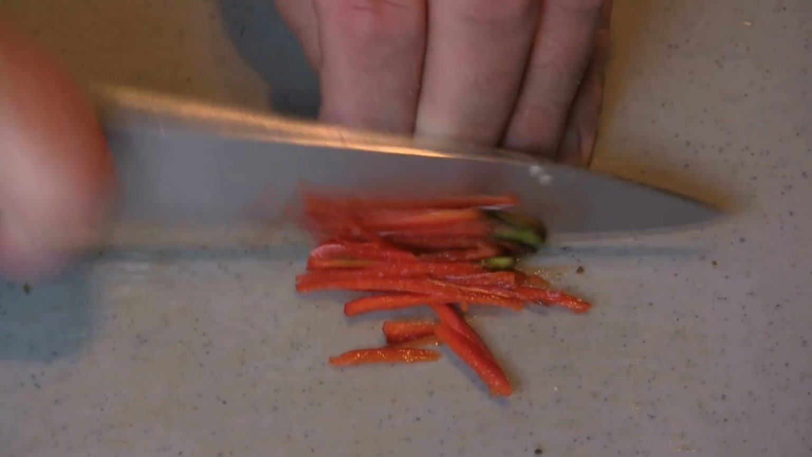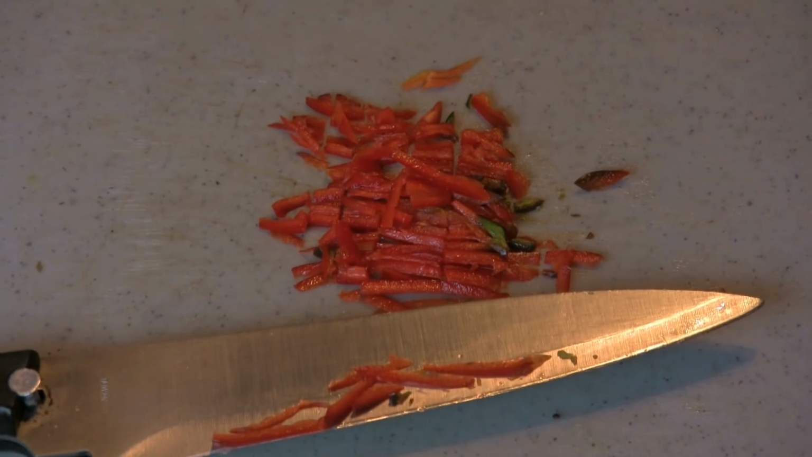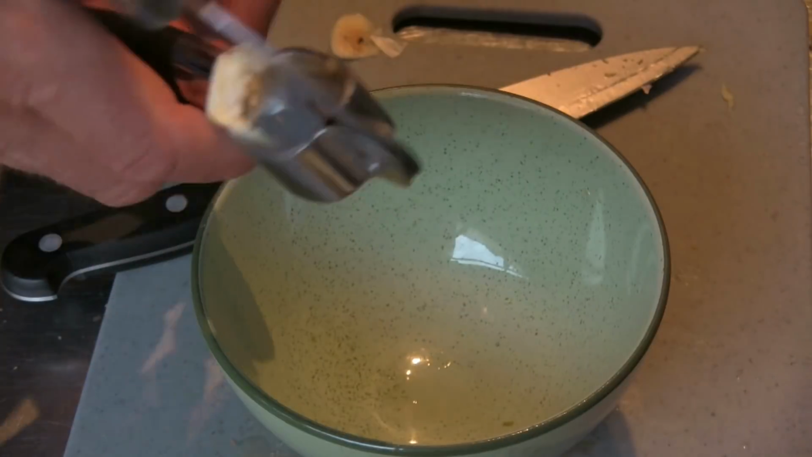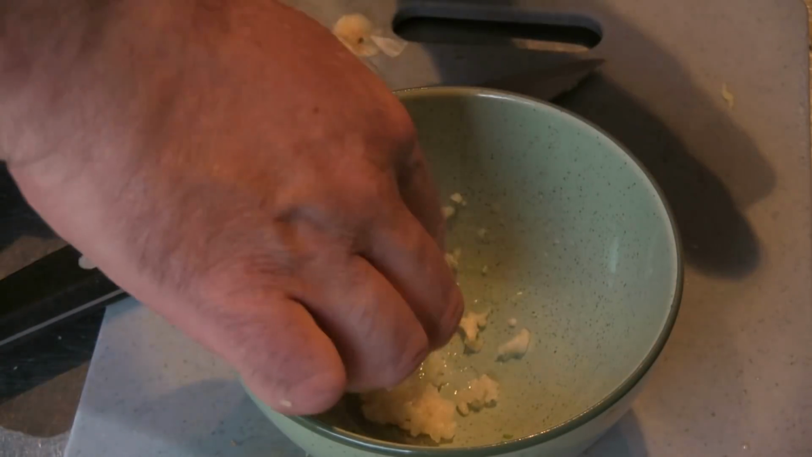Firstly, if you're using the chili, start by removing the seed pod and the husk, then finely chop the flesh. Finally grate the ginger. Now remove the skin from your garlic, then crush and mince using a garlic crusher.